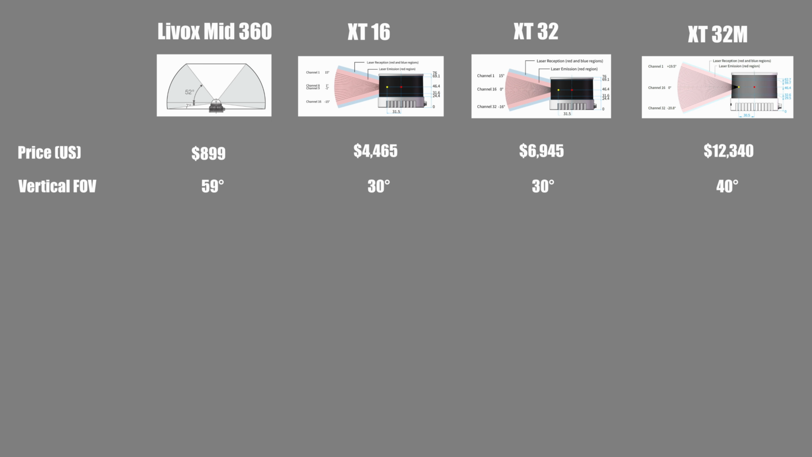Now onto the vertical field of view. The XT16 and XT32 share a 30 degree FOV, but the XT32M extends it to 40 degrees. This narrow beam design helped reduce noise and deliver sharper corner details, which my testing clearly shows. However, the sensor must orbit to capture the entire area without blind spots.